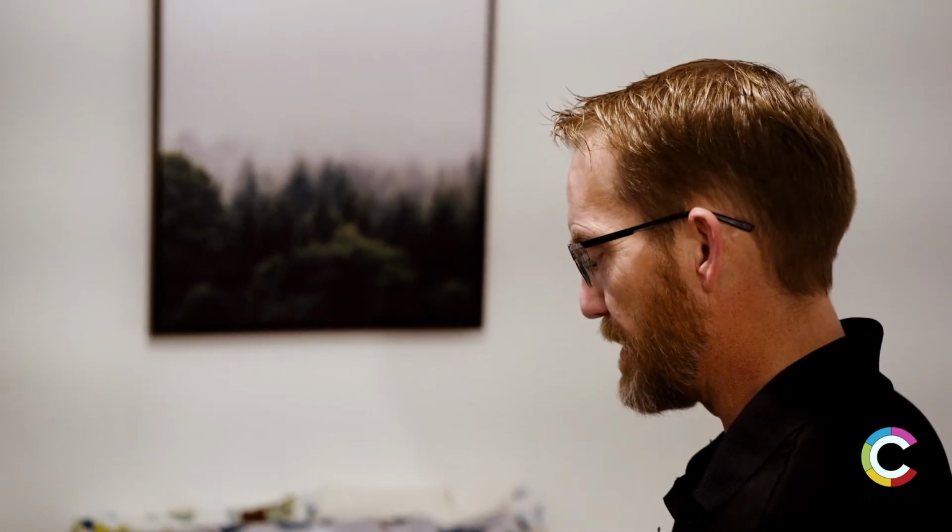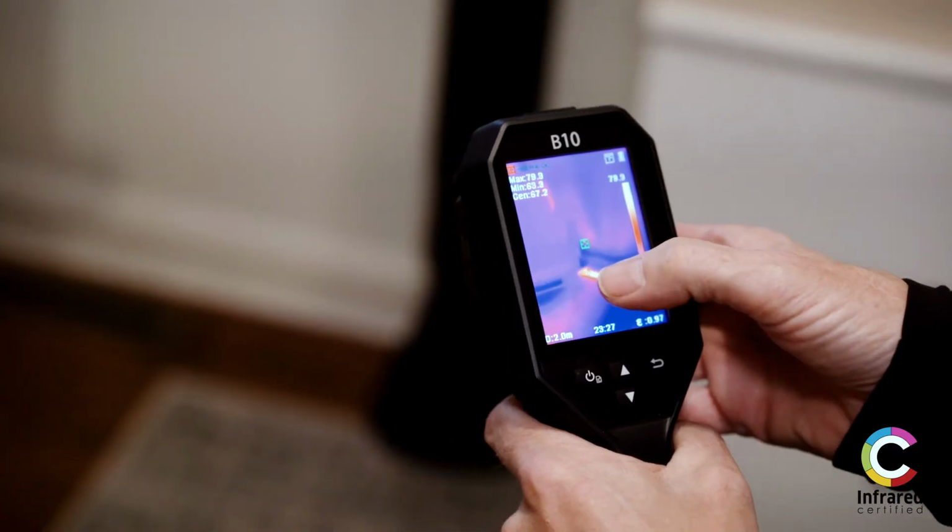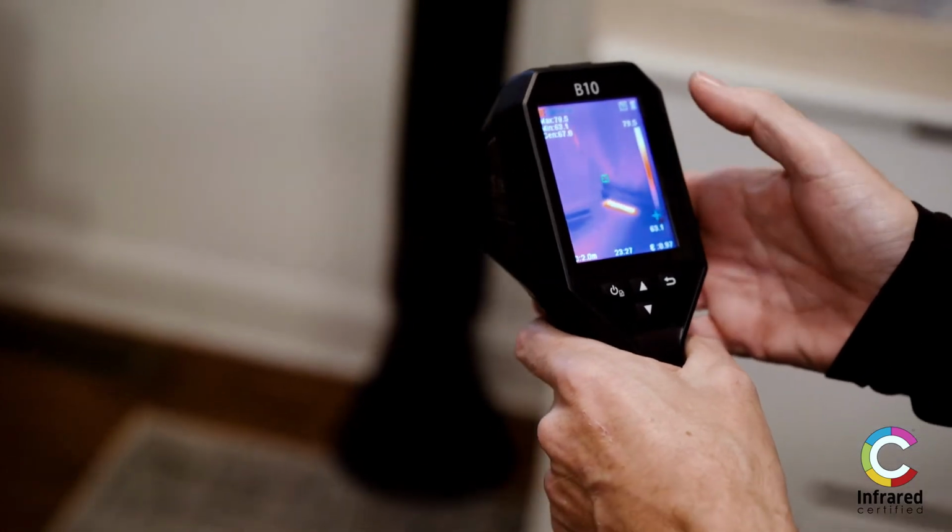We're in here in one of the bedrooms. It is a little cooler here than the rest of the house. The homeowners complained that this room is one of the coldest in the house, so we're checking the register to make sure that we have heat through the system. Right here we got heat coming out of the register. We want to maybe check a damper or the furnace.